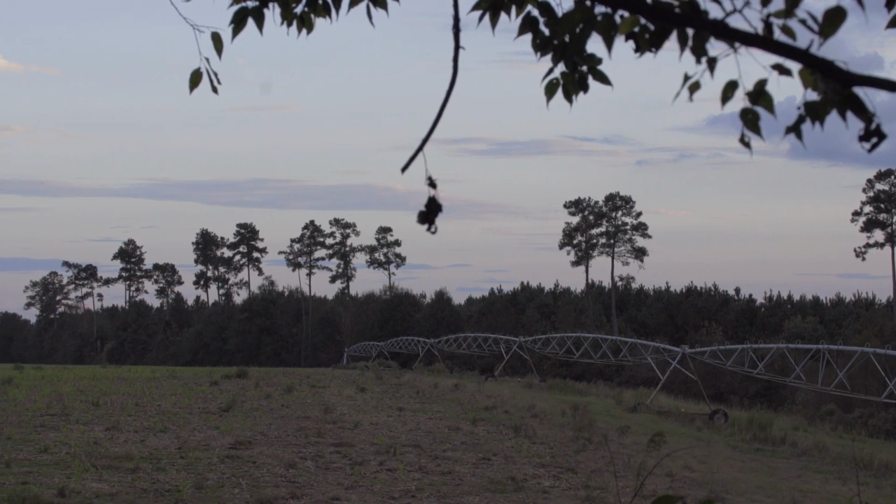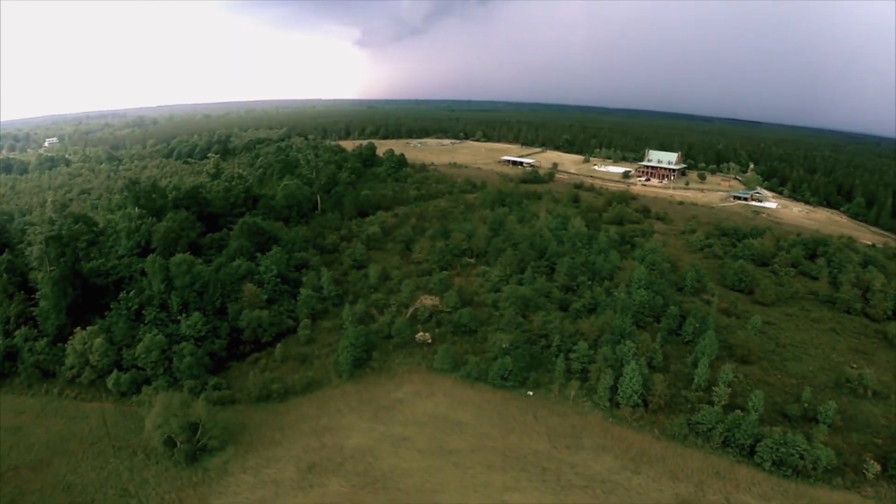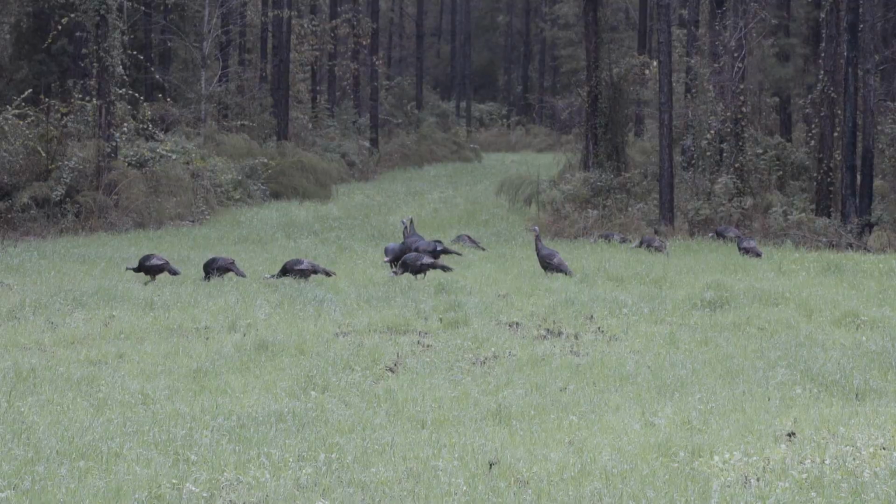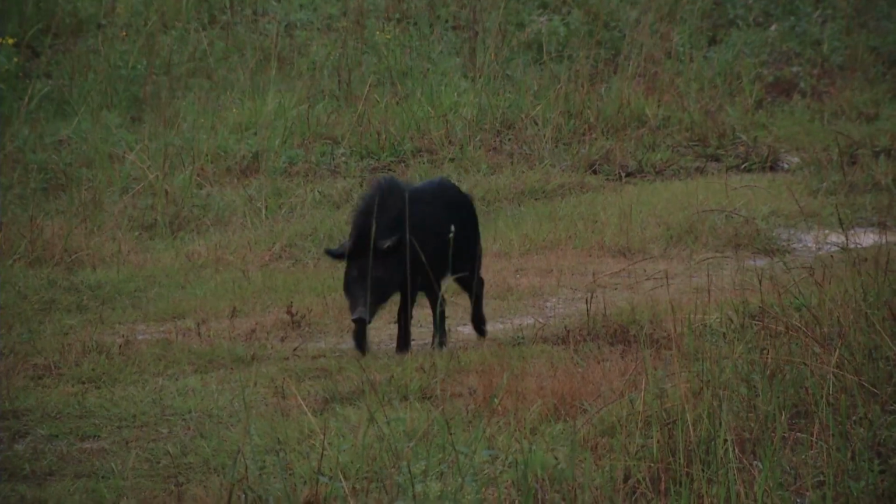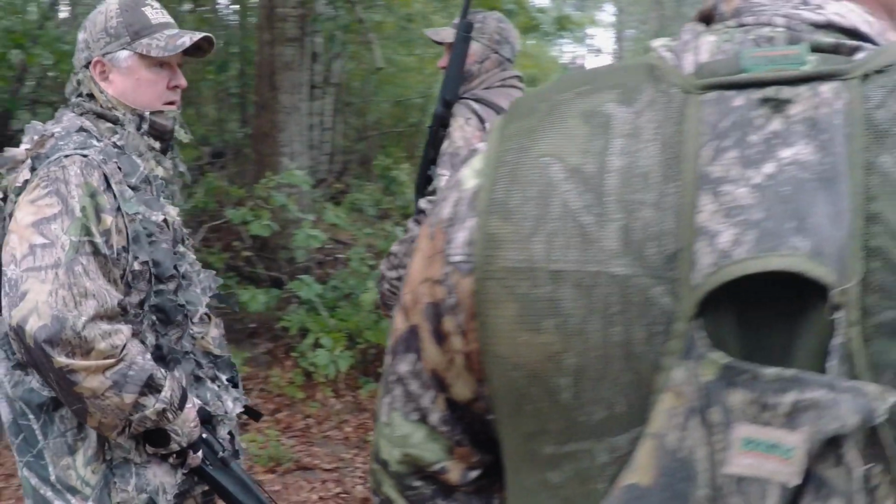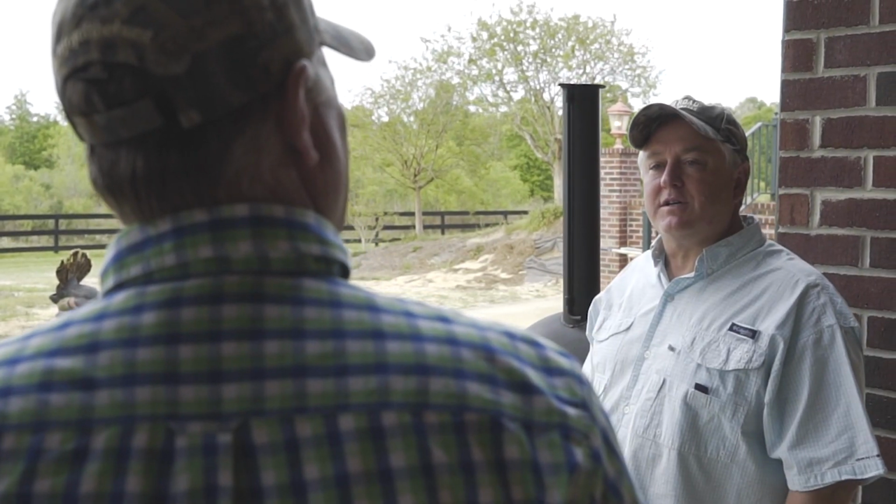My name's Bland Williams with Gumlog Plantation. We're located just outside of Abbeville in south central Georgia. Gumlog Plantation has 1,300 acres here on the Okmulgee River. We offer whitetail deer hunting, turkey, and some of the best hog hunting in the South. The way this hunt came about, Brad Steele's been hunting with us for several years here at Gumlog. He told Keith about our facility, and they came down last year on a deer hunt.